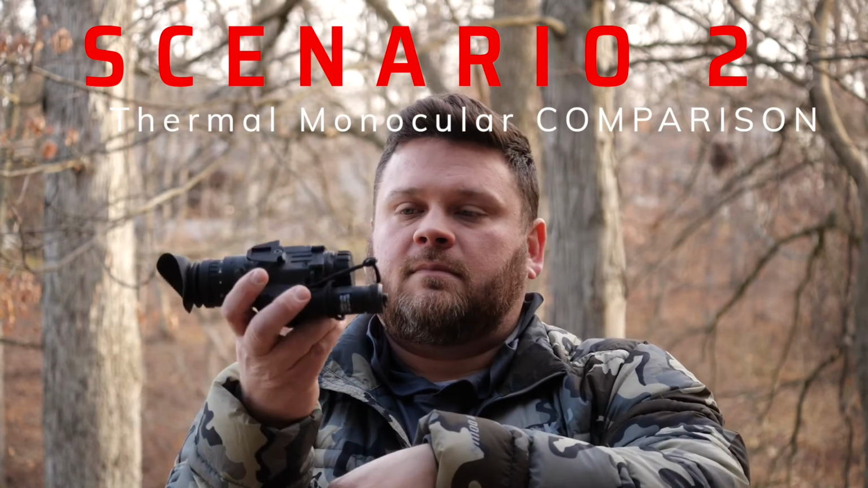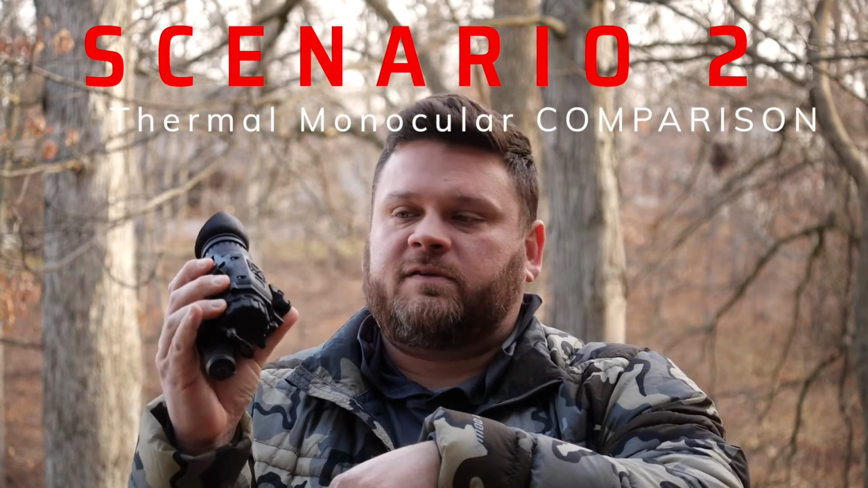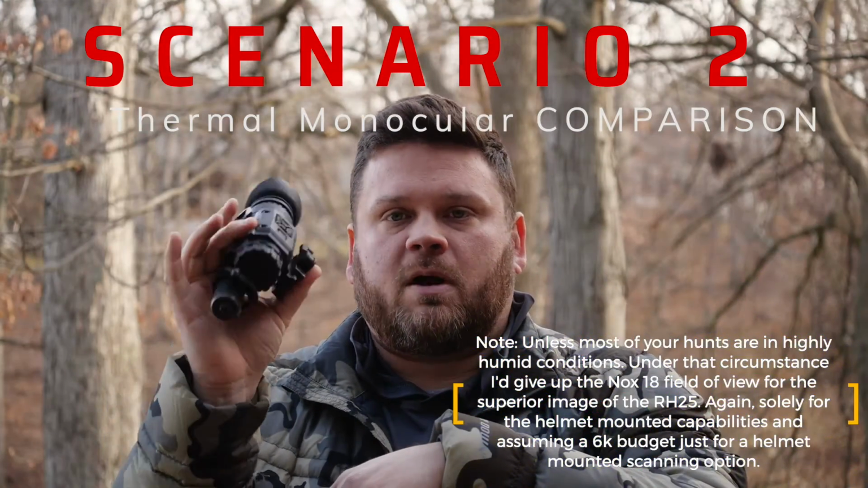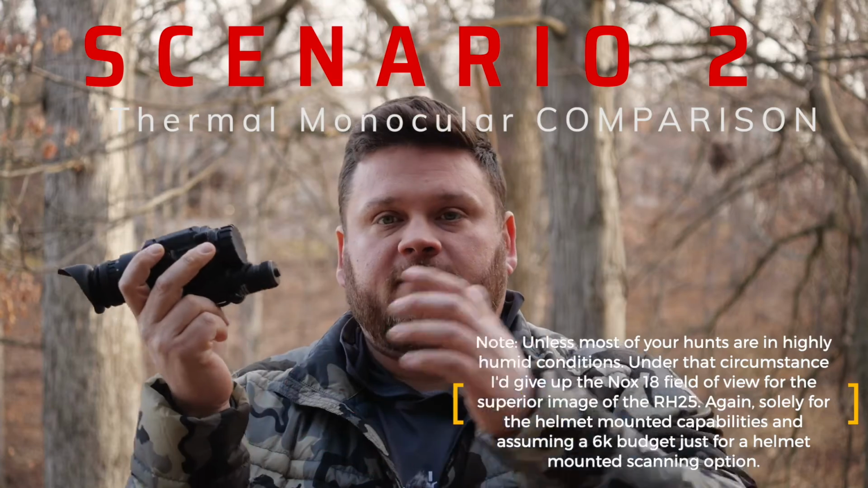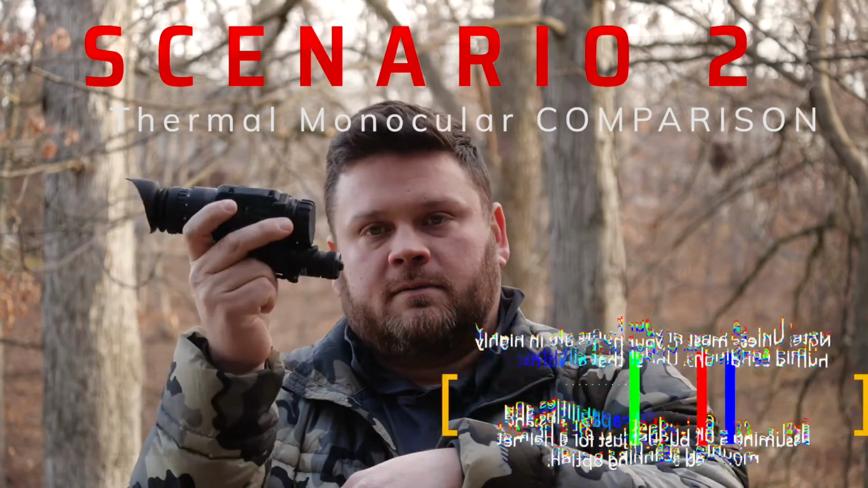My opinion, NOX 18. It's got the best field of view, super crisp image. It's got zoom capability on it. It's got 2 different mounts, so no matter what your bridge looks like, you'll probably be able to mount it to it. I think this is a great option for that. It's a really crisp image. And in that $5,000 to $6,000 price point, if you just want the best of the best monocular, I think it's a good choice, NOX 18.